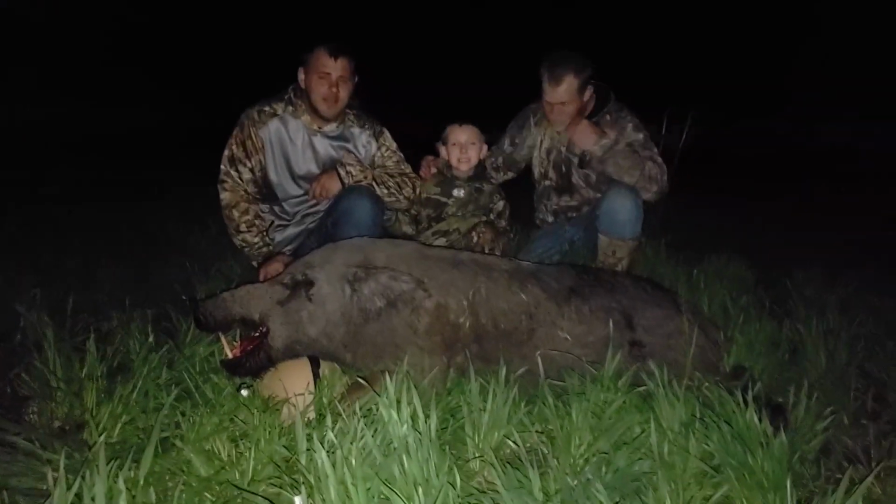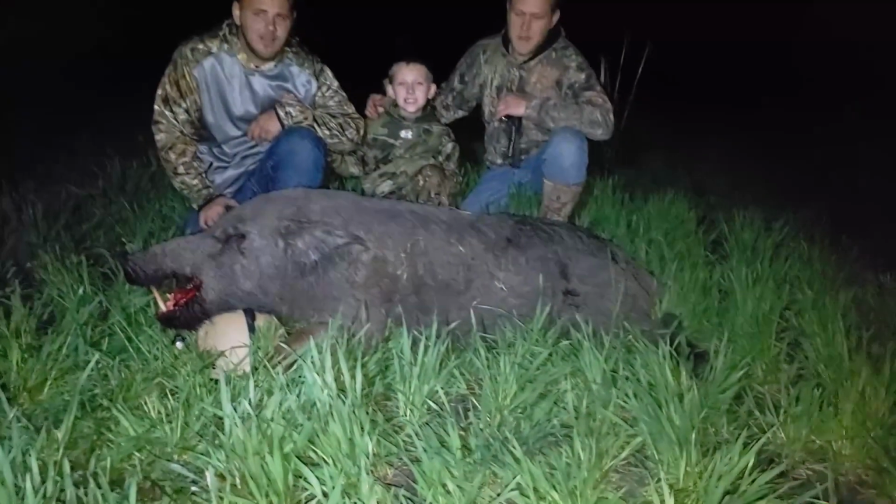So anyway, they shot a few more. I'm positive of that, but just couldn't recover them in the brush. So now we're done with that group. We're going to go back to the big hog and check that big hog out, and let's see what they say about the hunt. Here we go. Well, here's a big pig, another big pig.